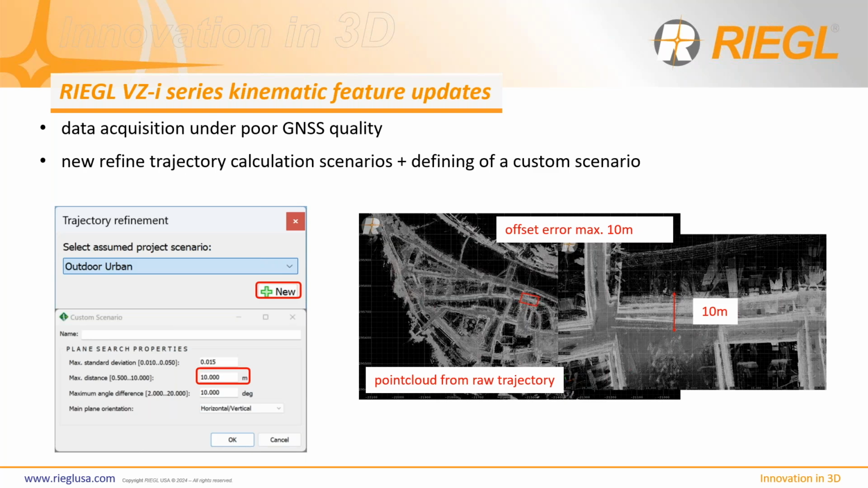So if you're scanning a road and the whole width of the area of interest is 100 feet, then you would put 100 in max distance. Let's say you were doing just a narrow corridor in a downtown area where the buildings are only 50 feet apart, then you would put 50 feet. In this case, it's 10 meters.